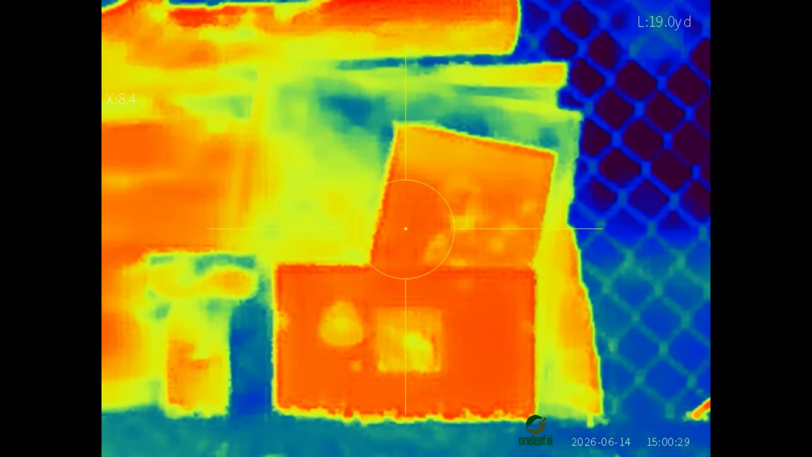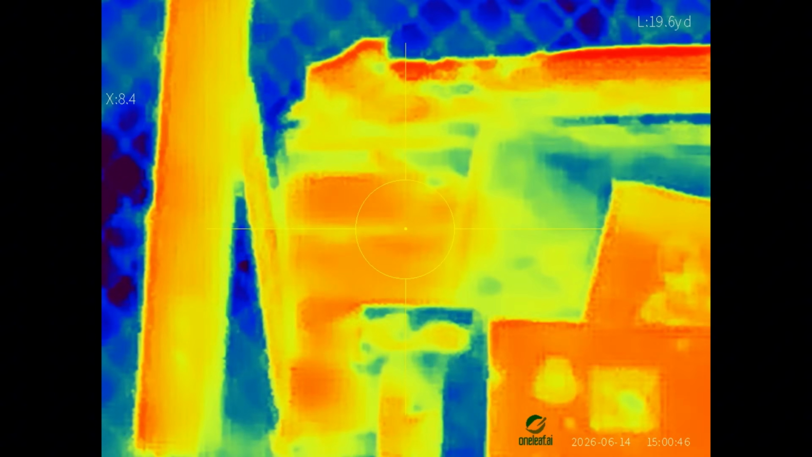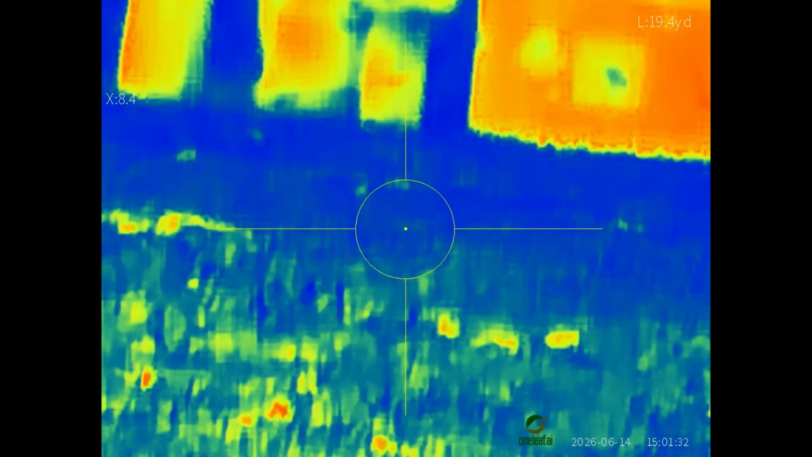But watch what happens. These are regular pellets, Crosman hollow points. I don't know if I'm sighted in or not. We'll just see where it hits. I have no idea where I hit. I did not sight this in for this gun. I just threw it on for the video for today. Hold on a second. We're back. I see where it's hitting. Still didn't dial it in.